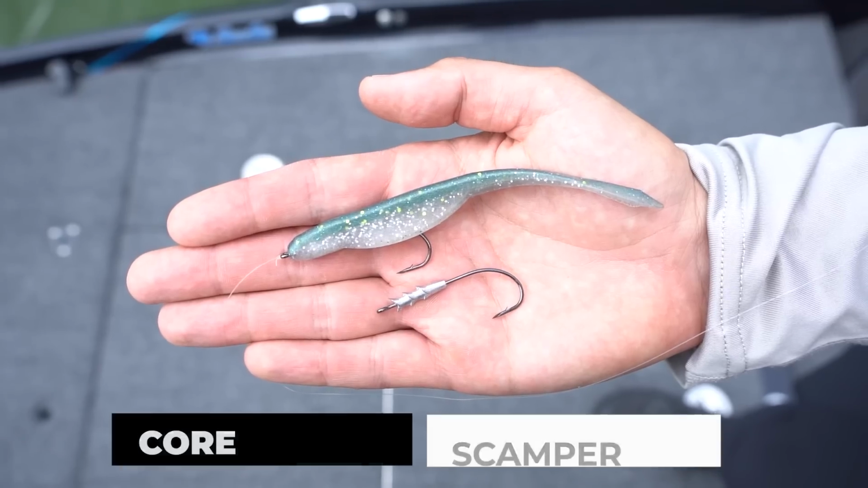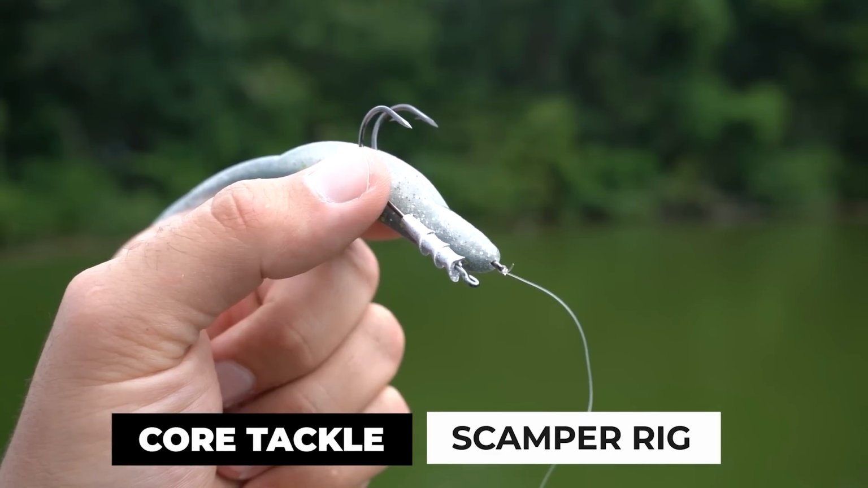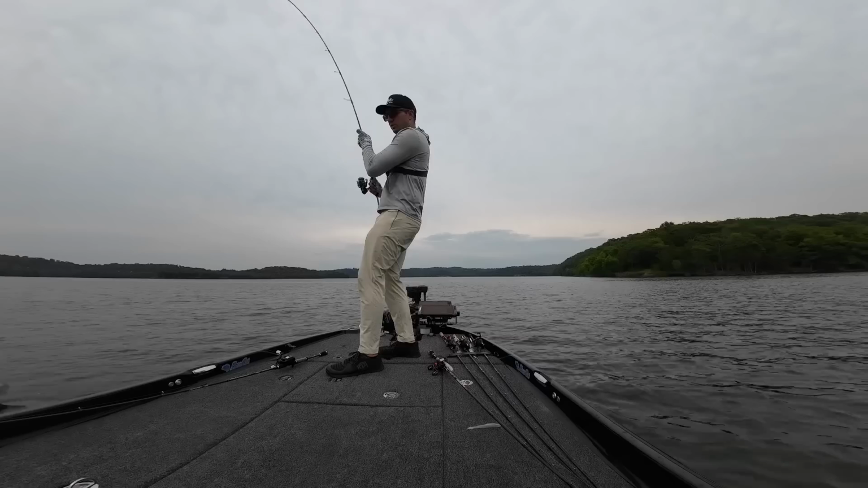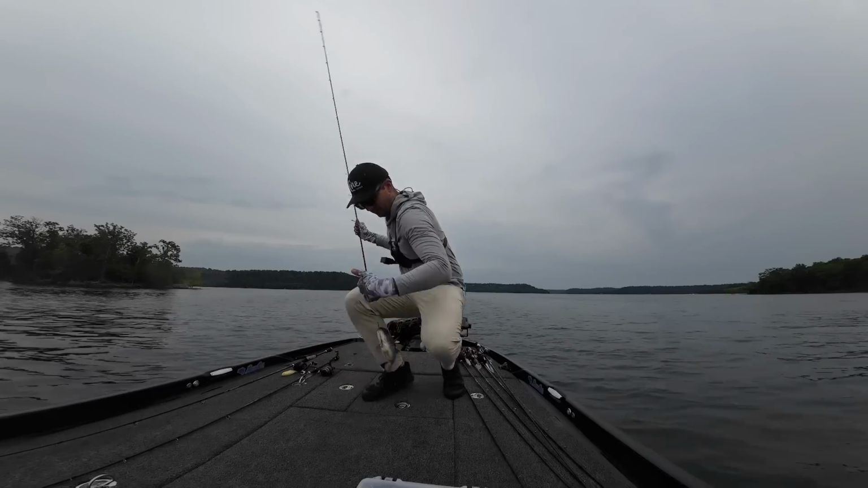So we decided to make a poured version which gets the exact action you want every single time, and this hook has been absolutely deadly for me fishing both shallow and offshore this year. And I recently took a trip out to Beaver Lake where I smashed them on this thing. So let's see how I found those fish and put them in the boat.